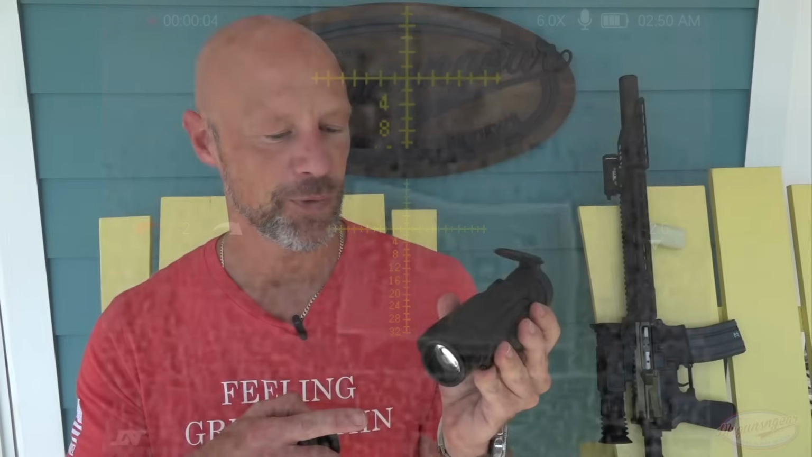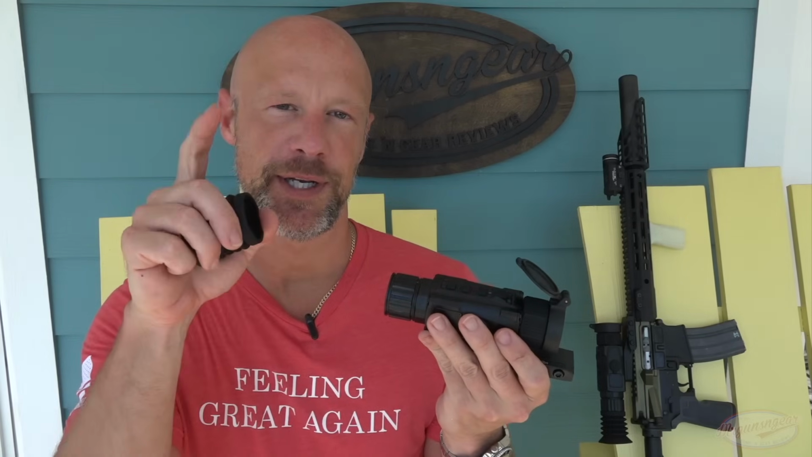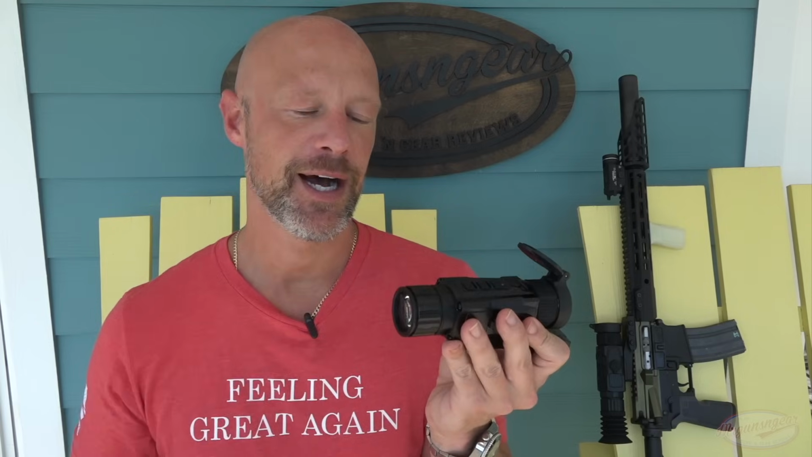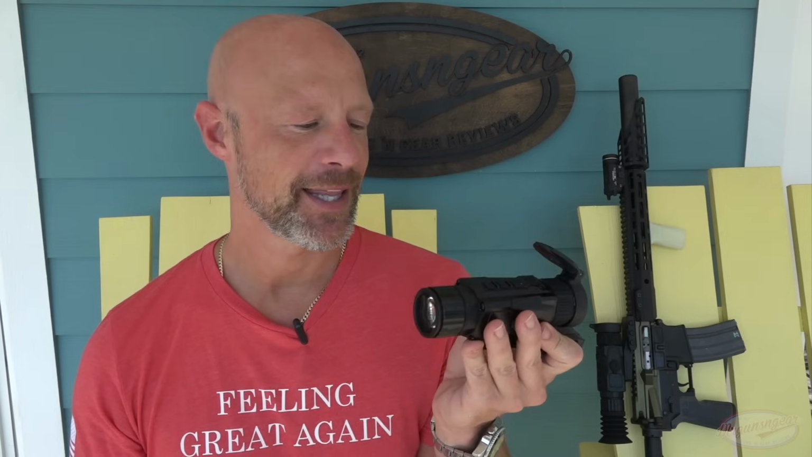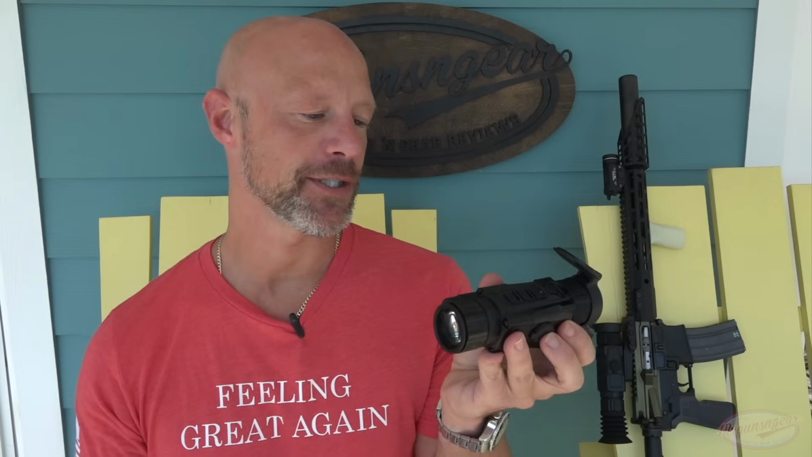So this one actually has a cool feature that not a lot of thermals have. So when you go to zero it, you just fire your shot. You can press a button to take a photo, if you will, on the actual internal memory, and then you don't even have to look at the target anymore. You can just move the center of your reticle to where that impact was, and then hit the button again to save it, and that will be your zero. So very, very cool in that regard. And like I mentioned, you can have a bunch of different zeros in there, a bunch of different reticles, a bunch of different color palettes that we will talk about here in just a second.